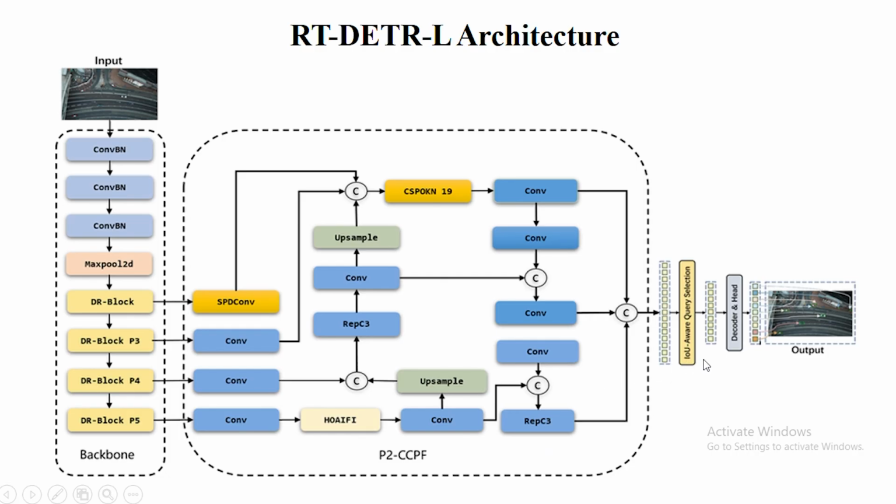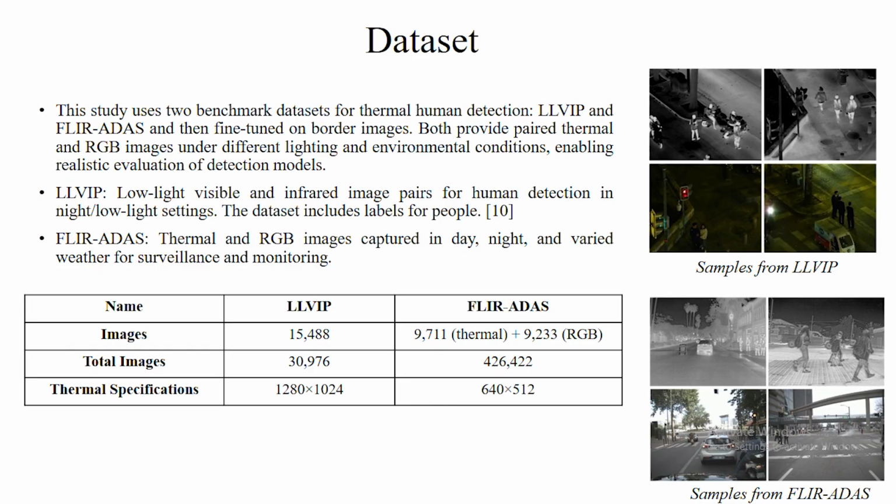These are then used by the IOU aware query selection, which selects the most appropriate and the best features for the object. Then the decoder head is used to detect the class of the object and predict the bounding box of the objects. So that's how objects and humans are detected by these two architectures.